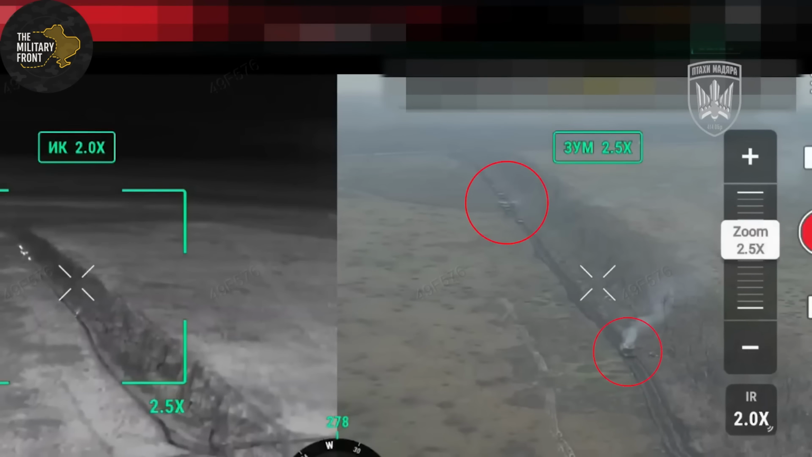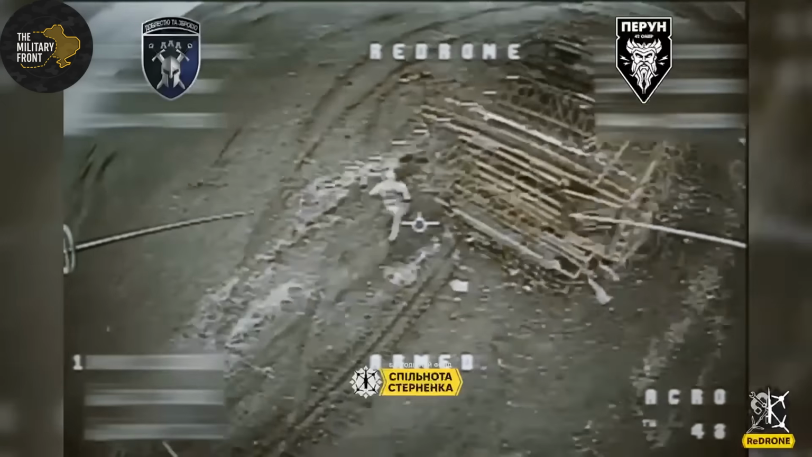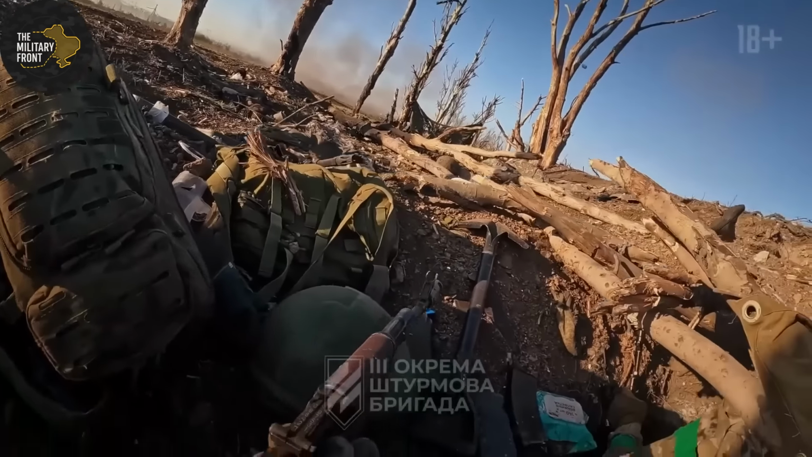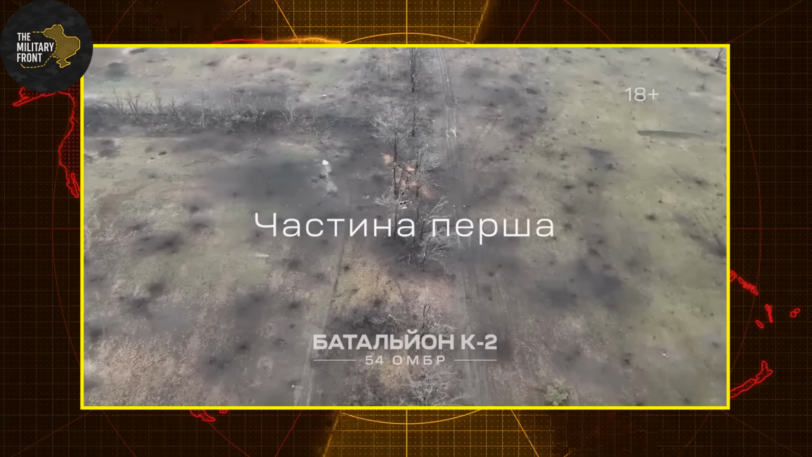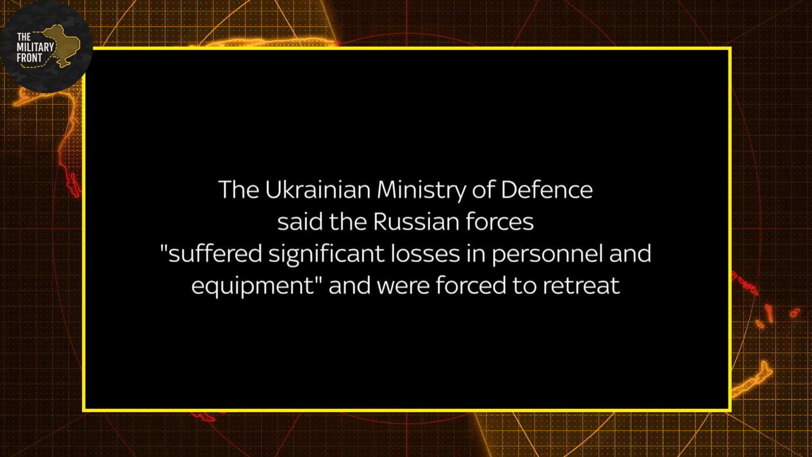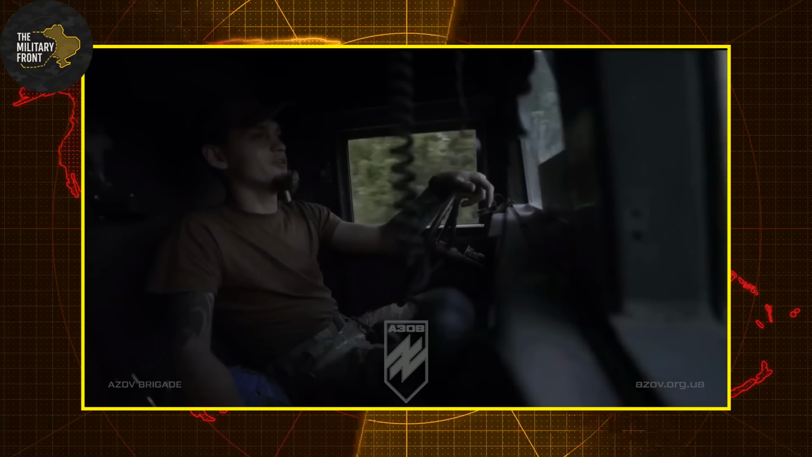March 2023 saw the first confirmed FPV drone kill of a Russian armored vehicle. A BTR-82A armored personnel carrier caught stationary during a night resupply operation. The shaped charge warhead penetrated top armor where it's thinnest. 7 crew casualties. The vehicle burned for 40 minutes on thermal cameras.